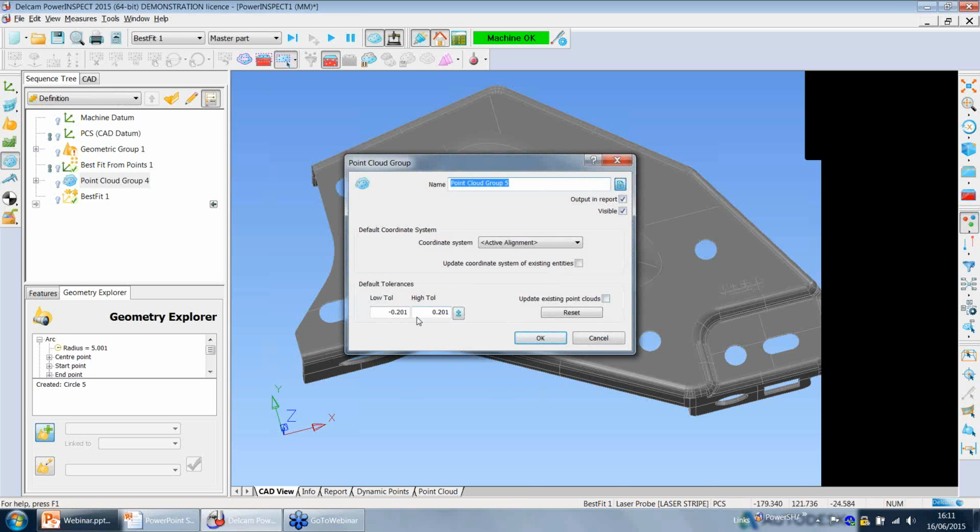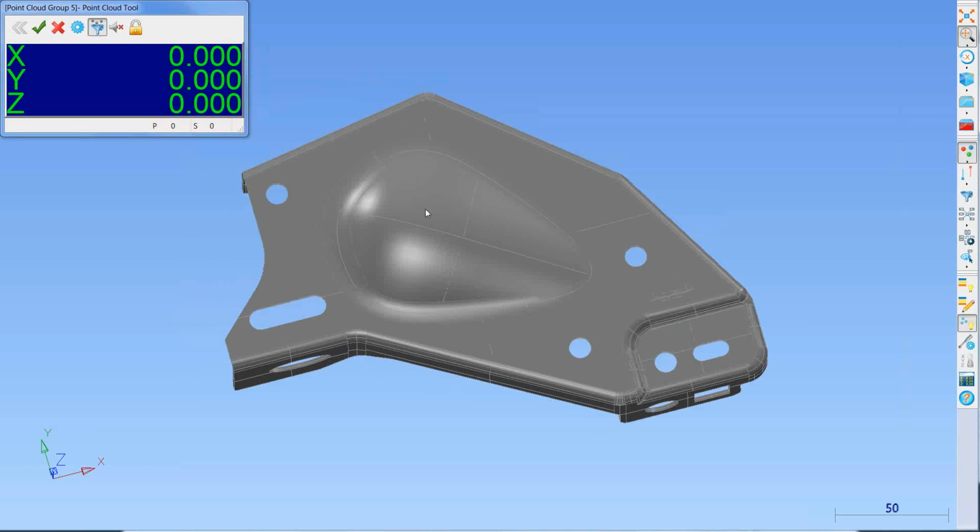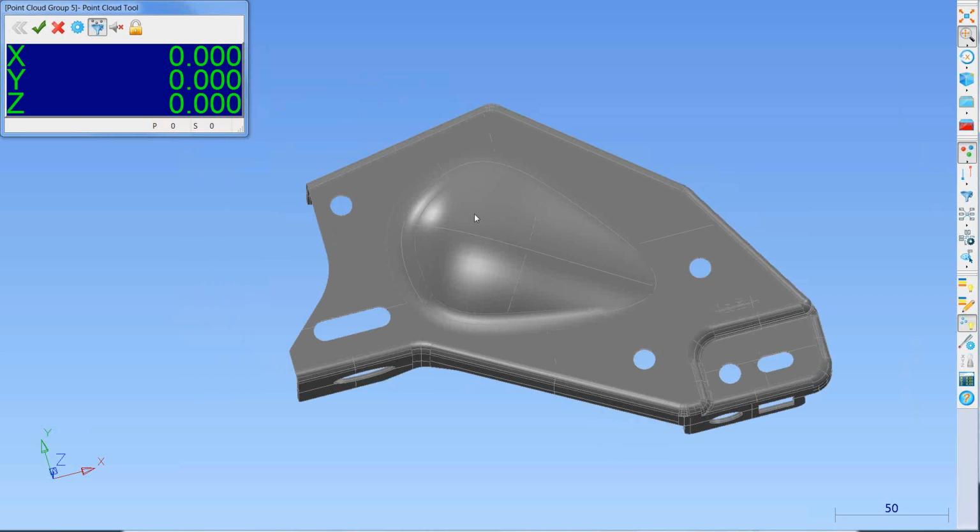If we are happy with our default tolerance, we can just click OK, and now we have the error map bar here showing the tolerance band straight away. Now the only thing we have to do is click on the point cloud, and PowerINSPECT goes straight into measuring mode. So I'm going to grab the FARO arm, which is here, even if you can't see it.